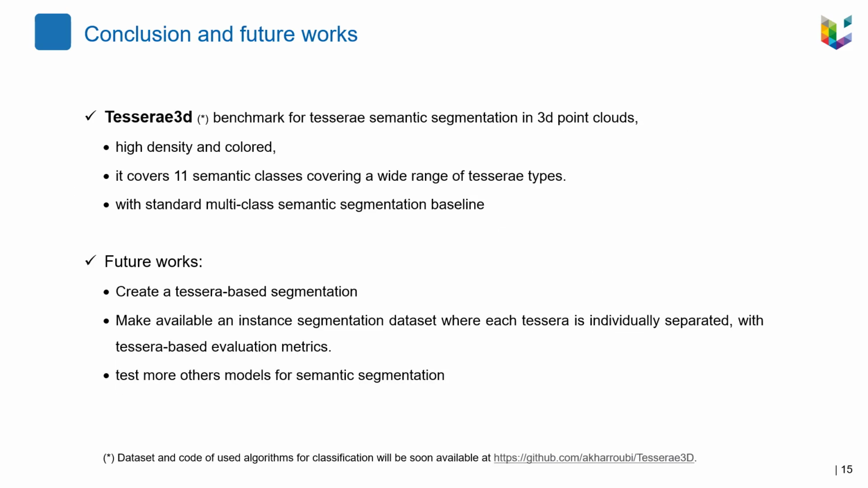And to conclude, in this work we presented the TESSERAE3D dataset. With this dataset, we aim to participate in bridging the gap of the large lag in training data point clouds for complex and specific cases. And the goal is to reveal the full potential of machine learning models in the semantic segmentation of decorative art and especially mosaics. Many directions can be studied in future work.